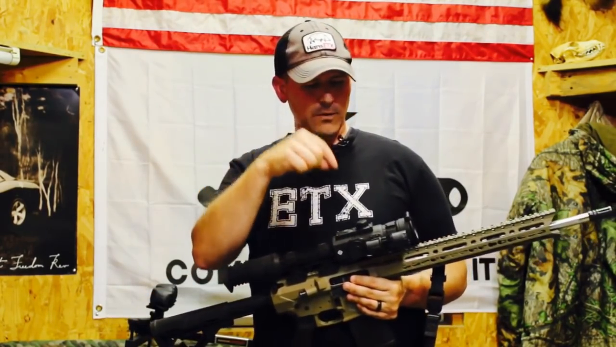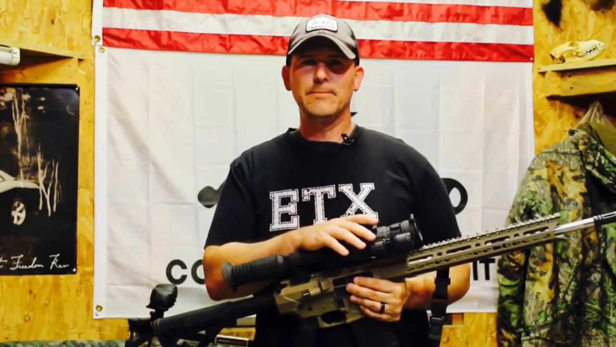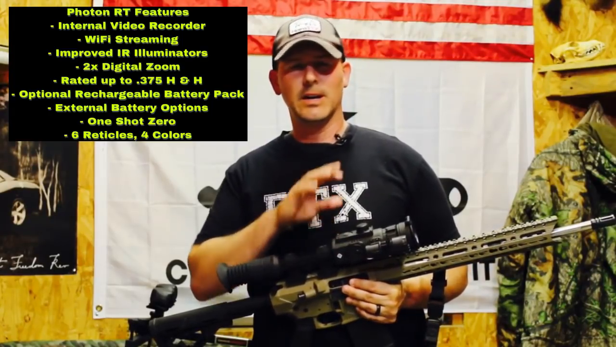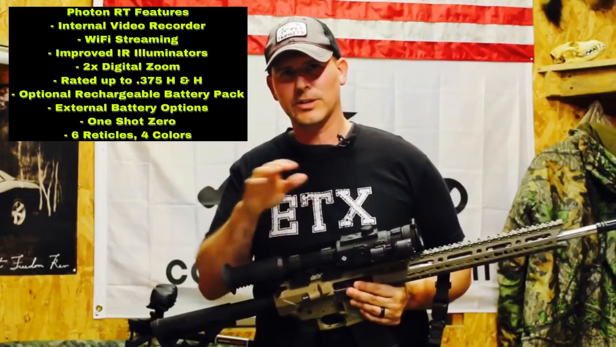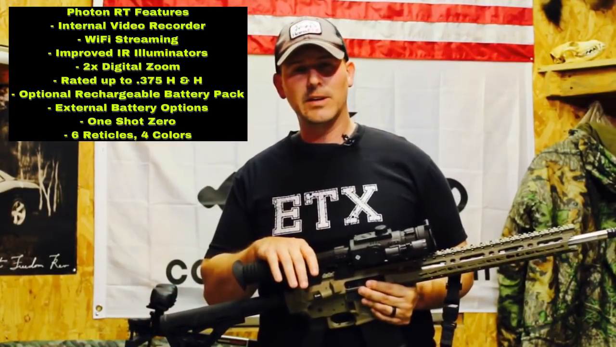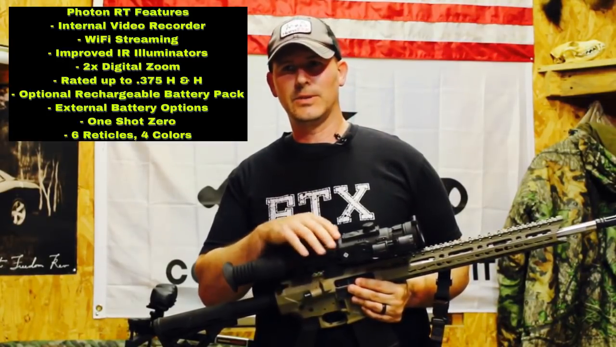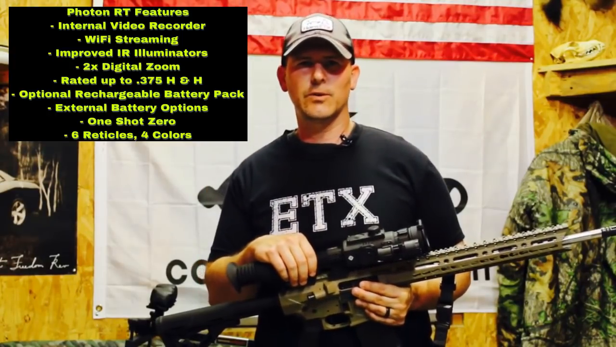Now really, to go over the features of the Photon RT, here are the features. It's got internal video recording. Used it many times, very easy. I'll go through the walk around and show you how to do it. Worked great, never had a problem with it at all. You also have the availability of streaming to a smartphone or a tablet to download and upload all your pictures and videos onto your cell phone or tablet.